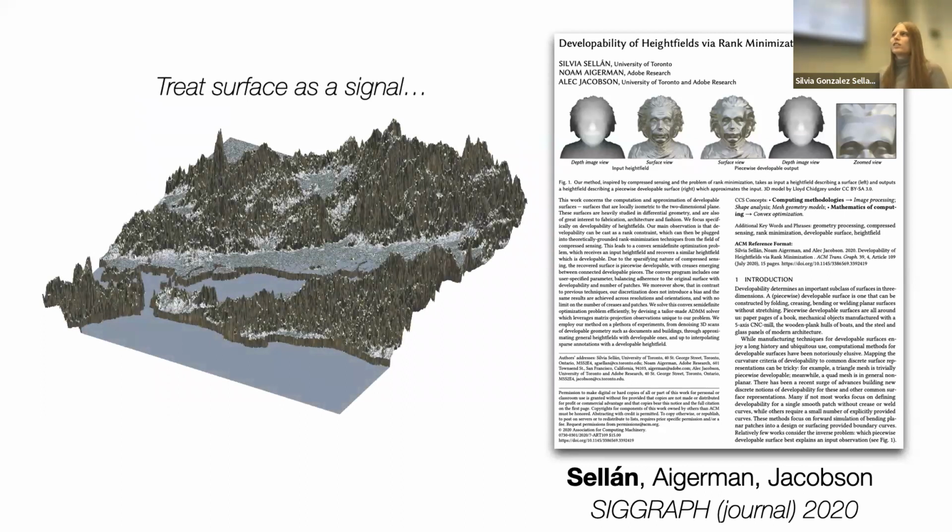Now, of course, treating just a surface as a signal is a weird thing to consider because there's no zero signal that is equivalent to a zero surface. It's a bit strange. But what about if we treat a differential quantity about this surface as a signal? So in particular, we consider the second fundamental form of the surface, which is just a differential quantity that measures the curvature of the surface.